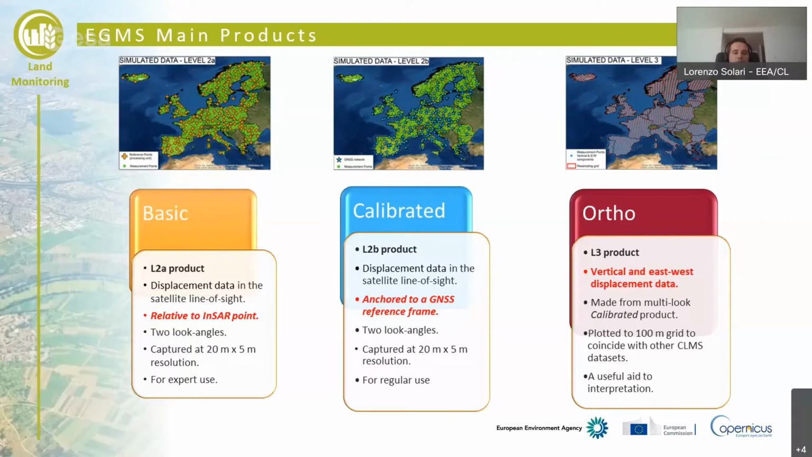Then we will deliver a third level, which is derived from the calibrated layer, which is called the ortho product, which is a resampled version of level 2B. Why do we need to resample the full resolution deformation map?